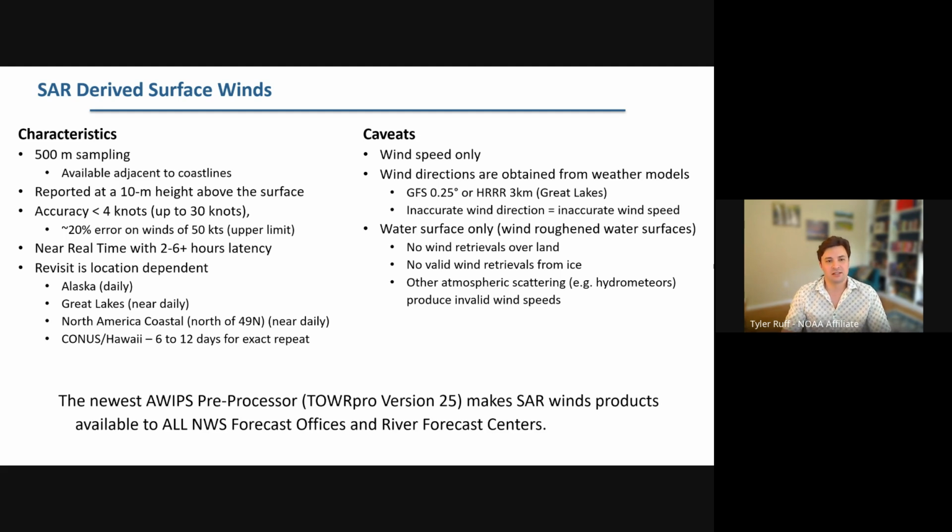So the revisit is very location dependent due to the nature of the orbit. At higher latitudes, it revisits much more frequently than at lower latitudes. For example, over Alaska, we do get daily coverage, whereas over the Great Lakes and over the North American coasts, we see near daily coverage, whereas over CONUS and even for tropical regions like Hawaii, it can be 6 to 12 days for an exact repeat cycle.